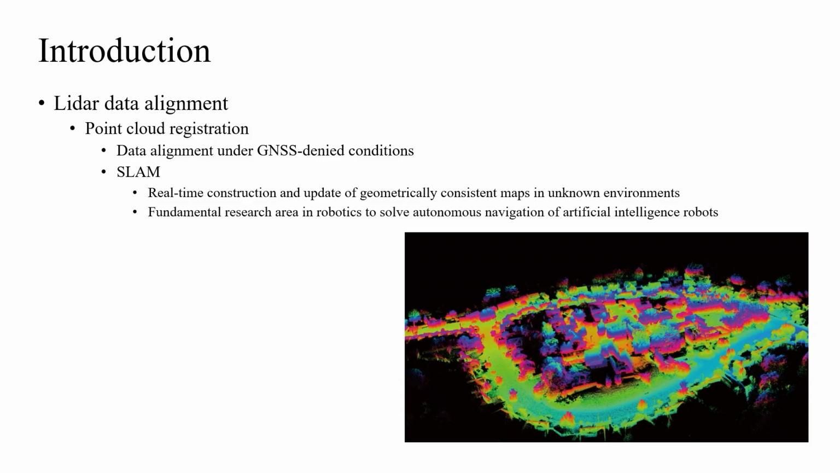SLAM is a fundamental research area in robotics, as it is promising in solving challenges related to autonomous navigation of artificial intelligence robots. Different sensors can be utilized within SLAM methods to map environments and ascertain robot poses.